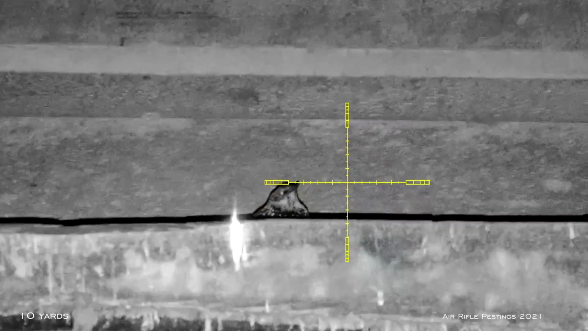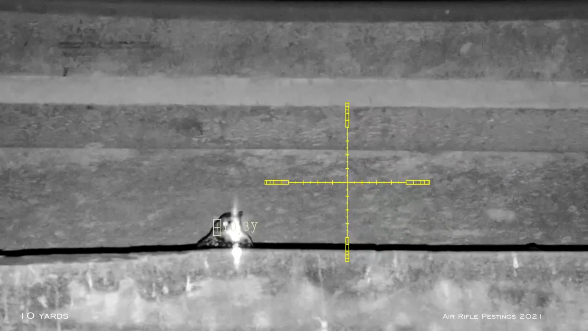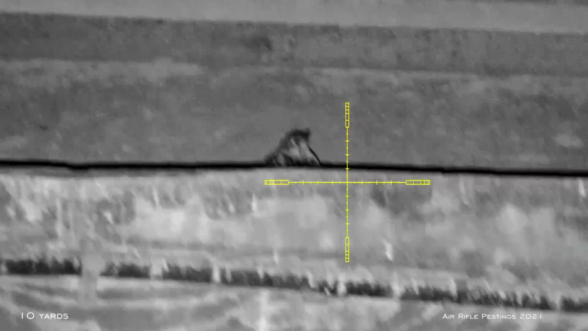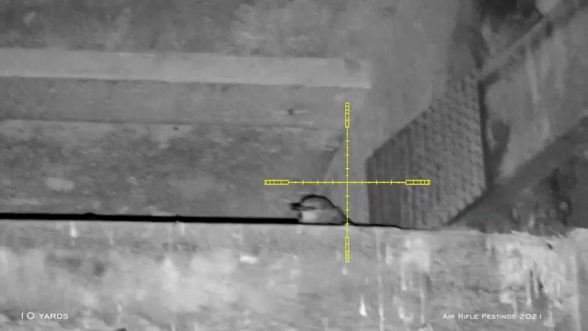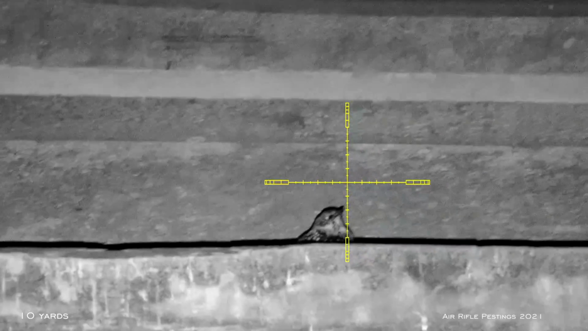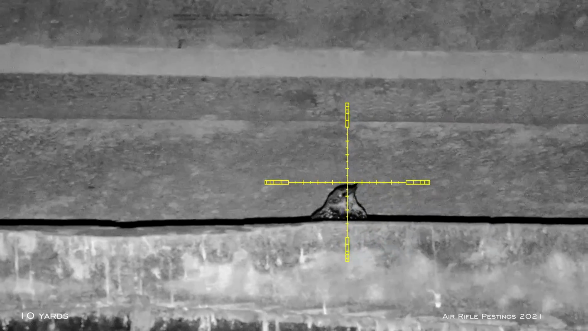So this guy's at 10 yards. That's the closest one. Actually, a couple of them. Again, he only presented his head, so I had to do a 4 mil dot holdover. I was going for the neck area. He didn't stand a chance.